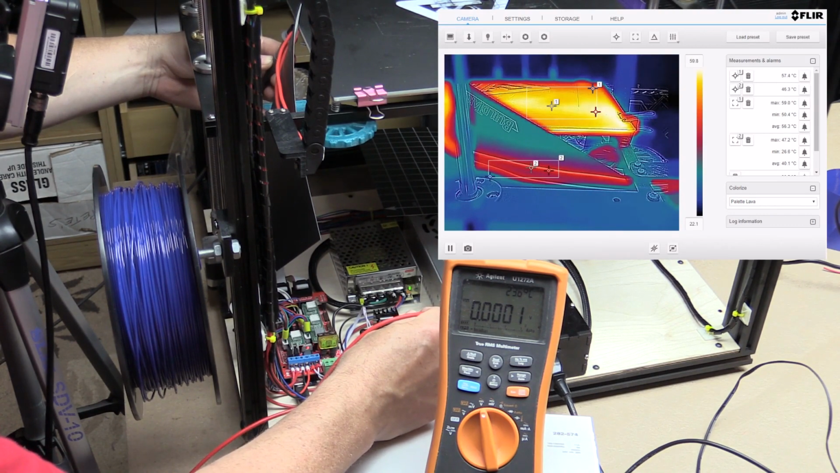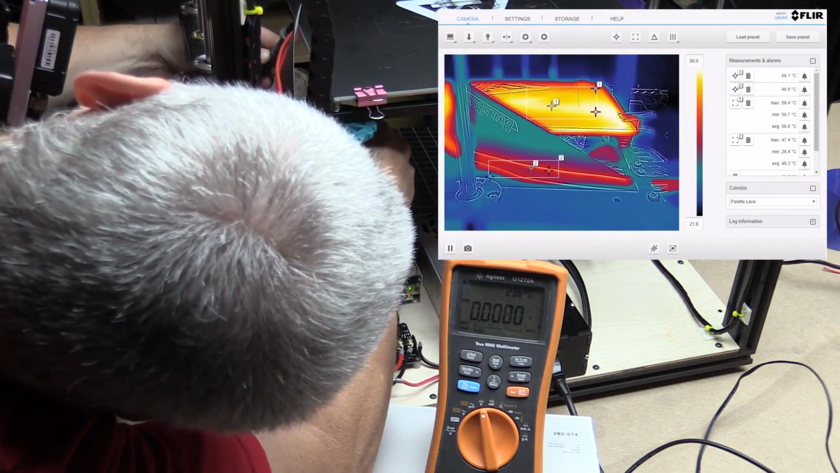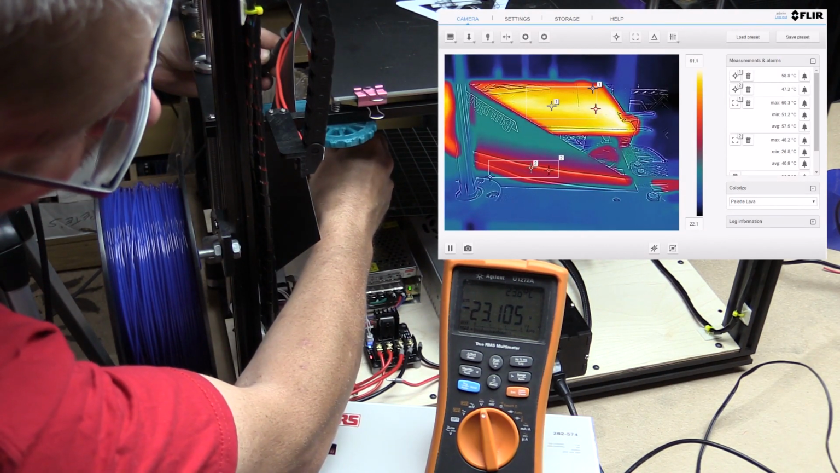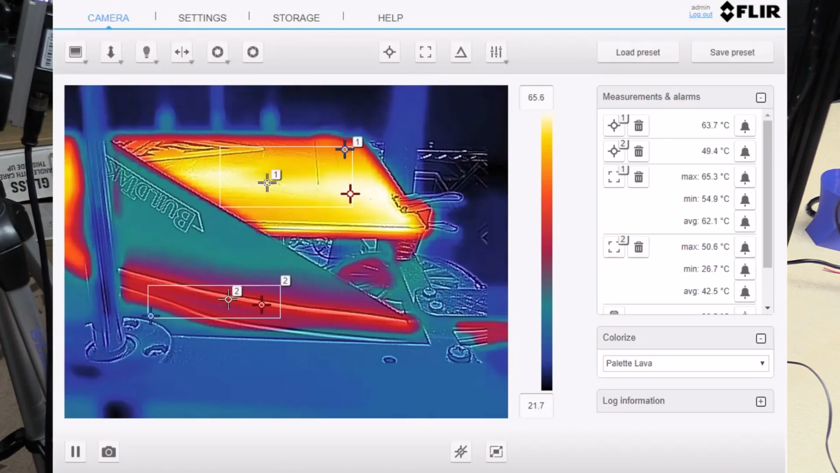The volts reaching the heat bed in this case, I can get in there and measure, is 23.1. So 900 and a bit millivolts just dropped in the piece of wire, 1 meter long. Whew. As you can see, temperatures are rising fast. The heat bed is up to about 66 degrees, which is nice.